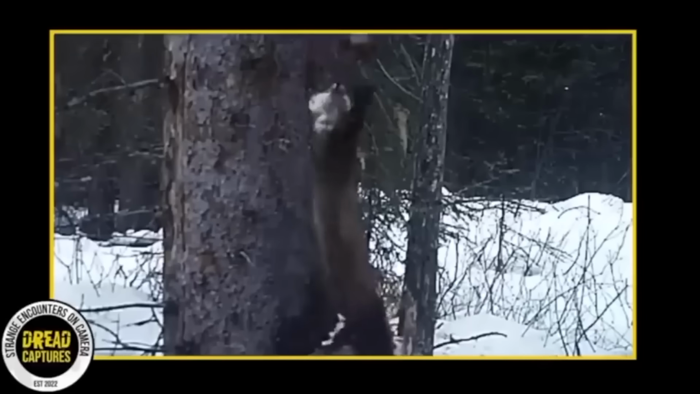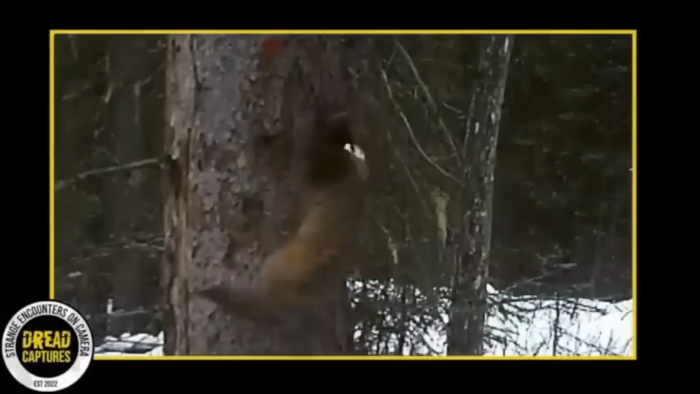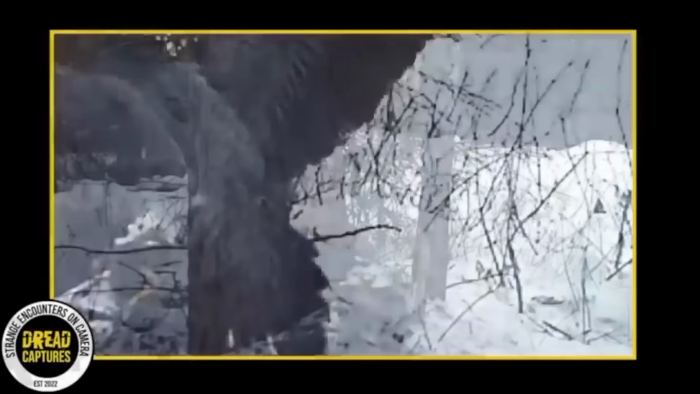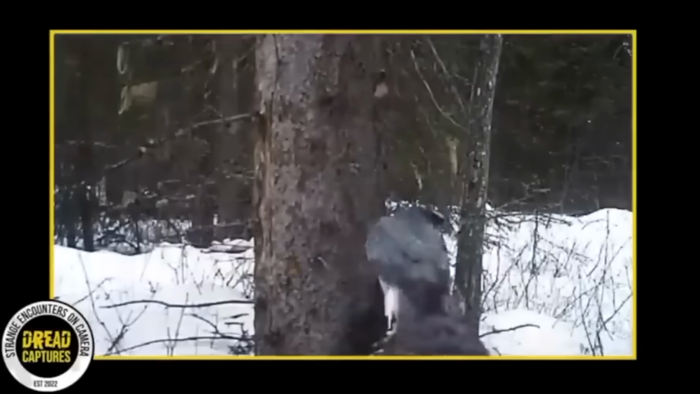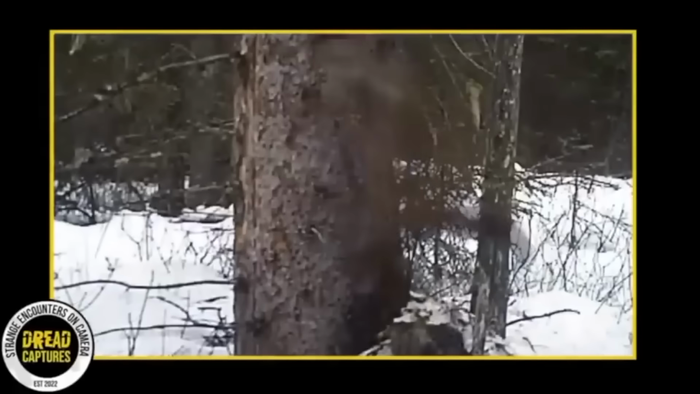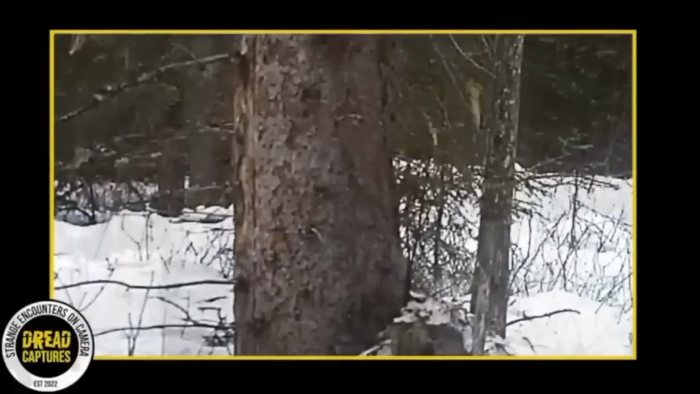A park ranger stumbled upon a wrestling match in the California woods. Two birds of prey were locked into each other with their talons. He described the battle being between a sparrowhawk and a juvenile kestrel. You can definitely see a distinct size advantage.